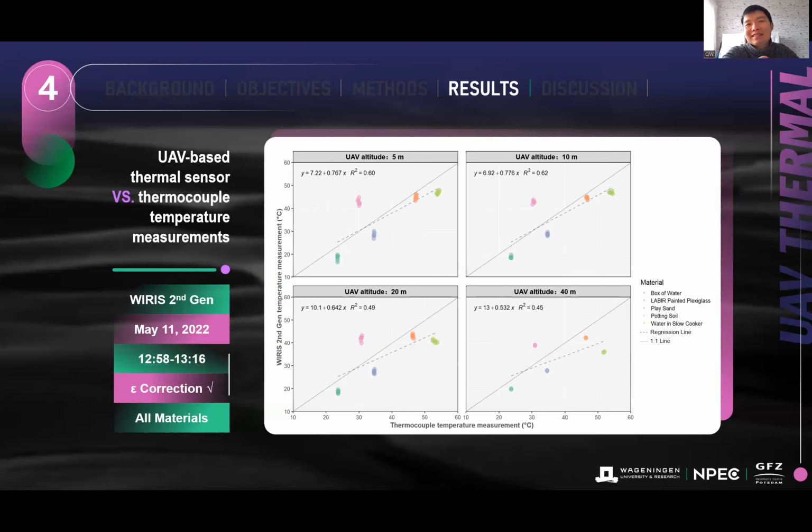For this slide, the information is already regarding the results after the emissivity correction, and this slide includes all the materials which have been used in this campaign. On the next slide, you can see that one material is disappearing, that is the soil sample.